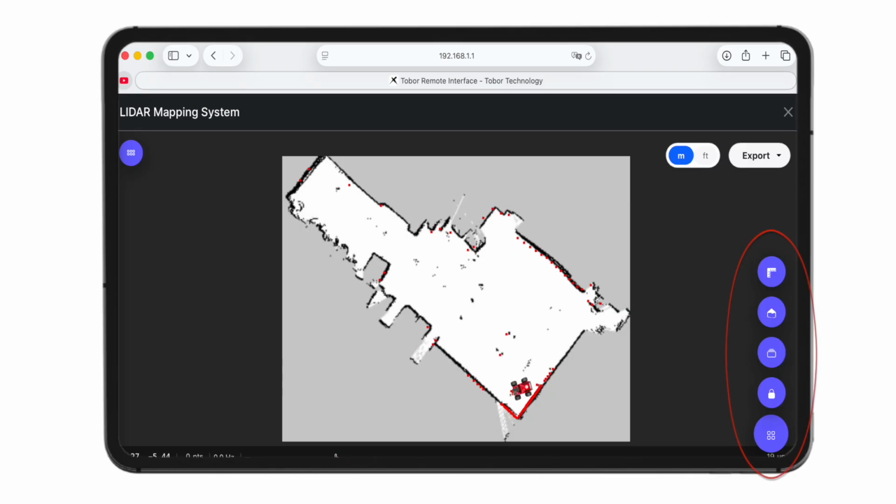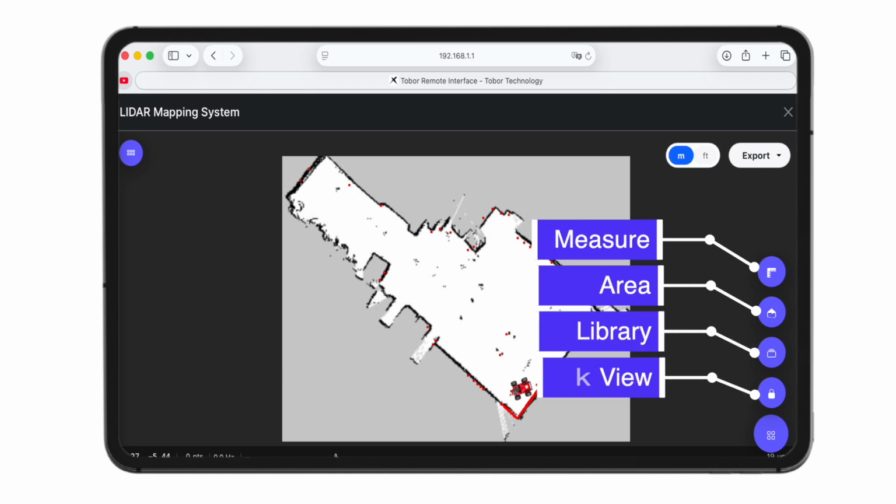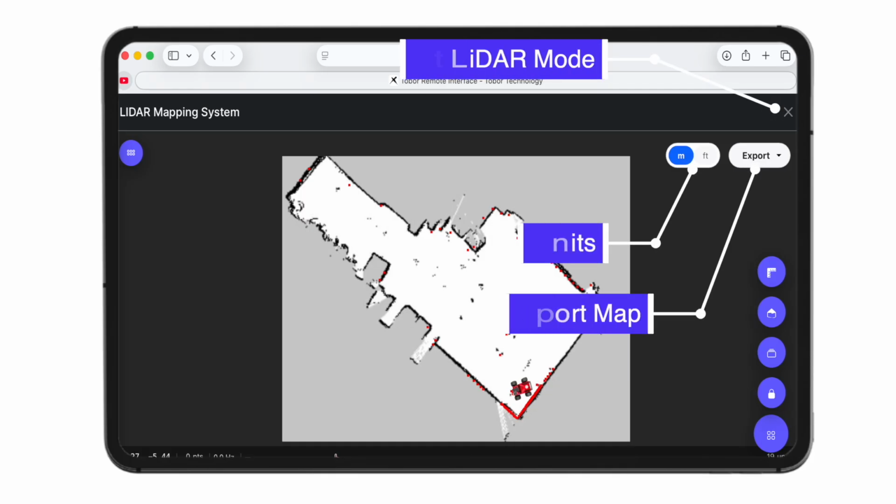On the right-hand sidebar, you will find your essential analysis tools. Use Measure for distances and area to calculate space. The library holds your saved maps, while Lock View stabilizes the screen. Lastly, use Toggle tools to hide the menu for a clearer view. Finally, the top right controls let you switch units, export data, or exit Full View mode.